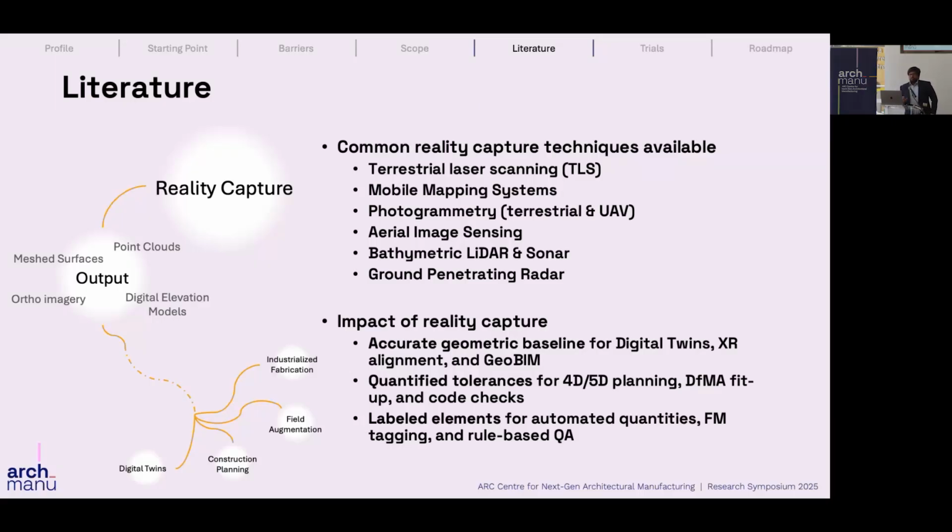So reality capture is basically acquiring data about the current state of spaces and construction assets and converting them into 3D built assets. The common methods that are currently being used are terrestrial laser scanning, mobile mapping systems, photogrammetry and aerial image sensing. The data captured from all these methods are mainly being exported as point clouds, mesh surfaces, digital elevation models or orthoimagery.